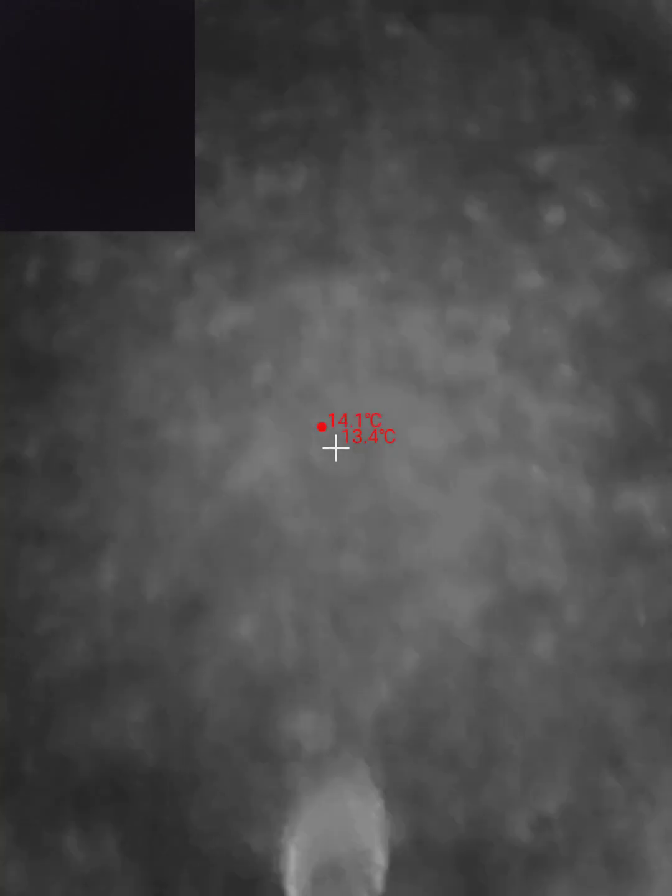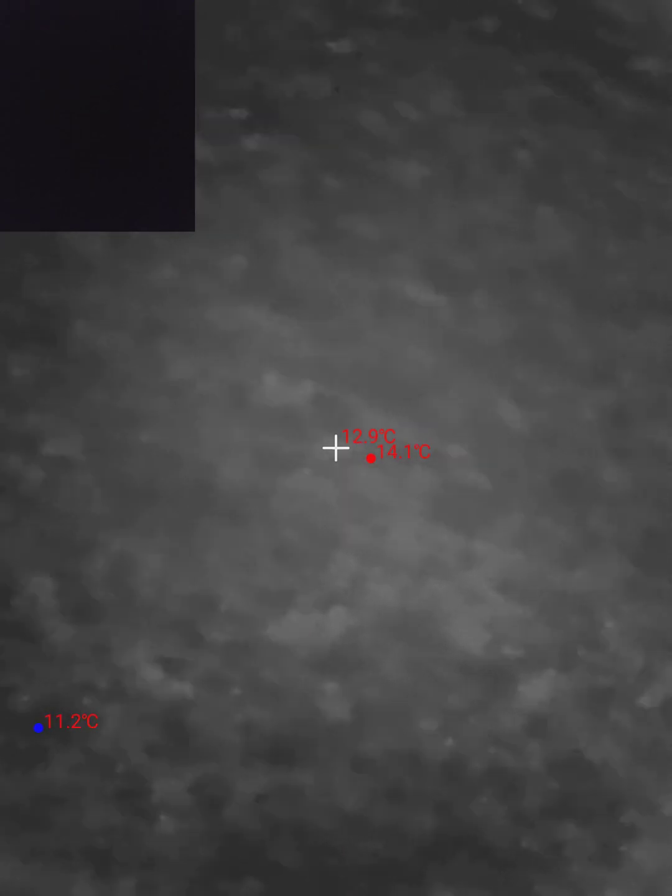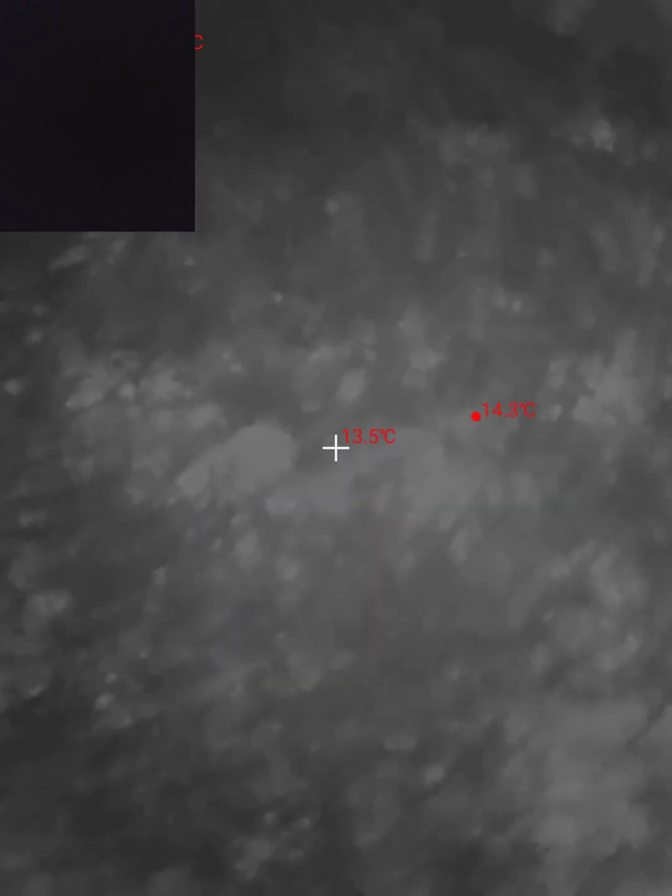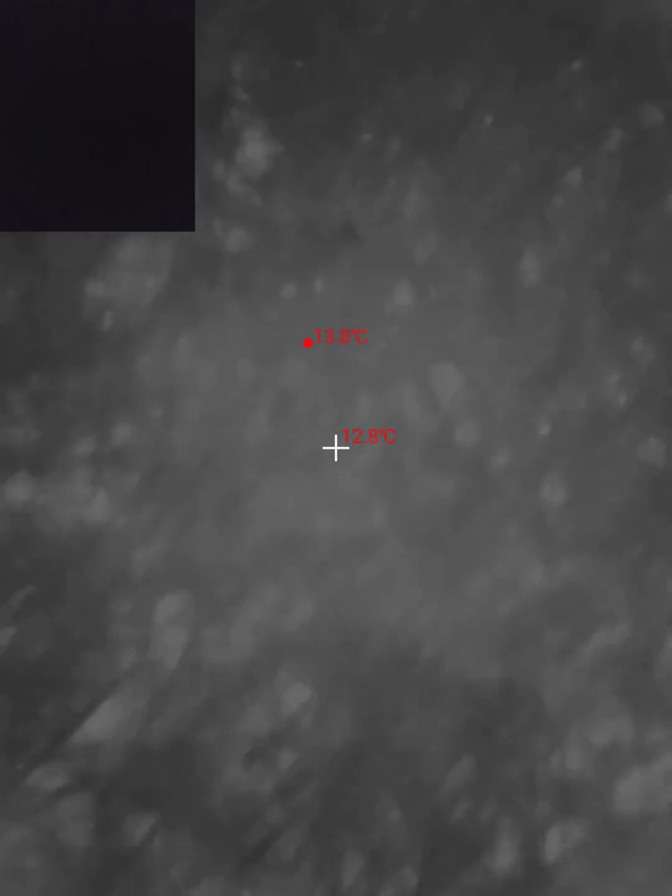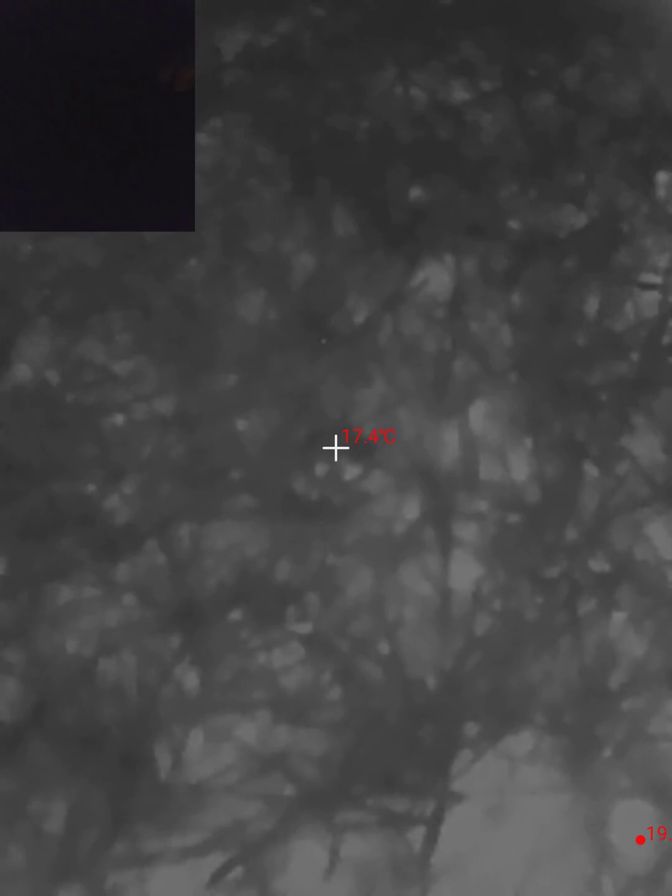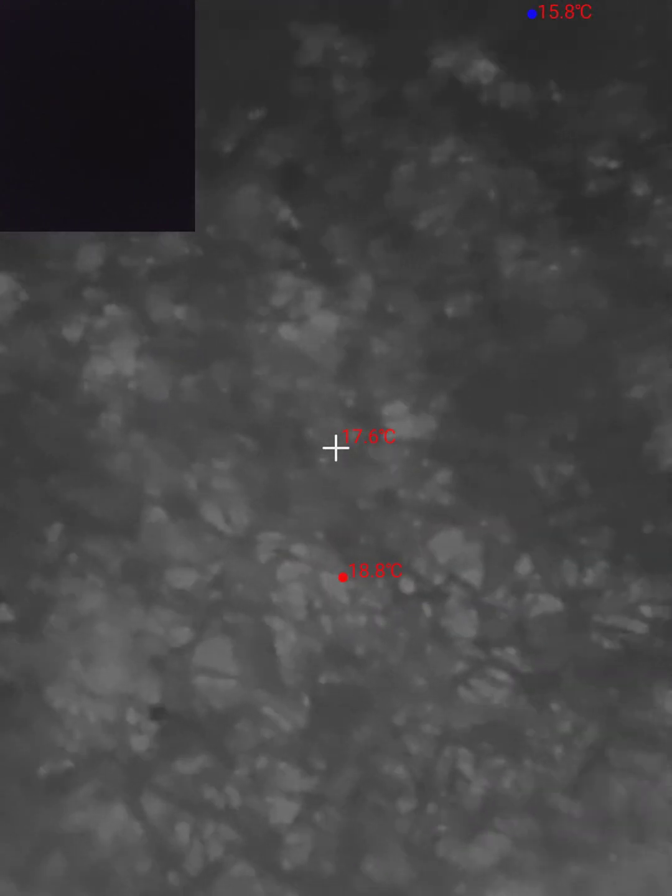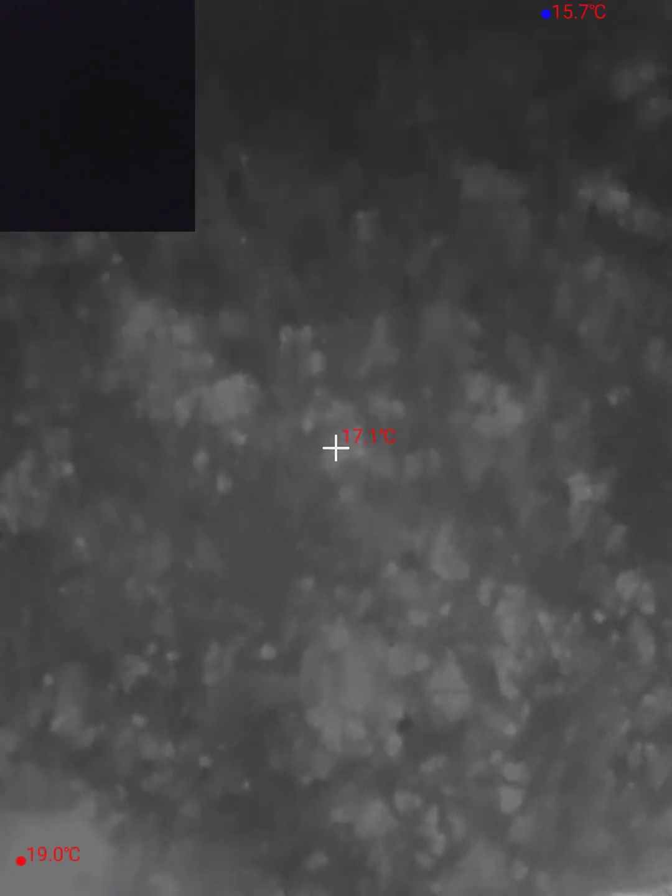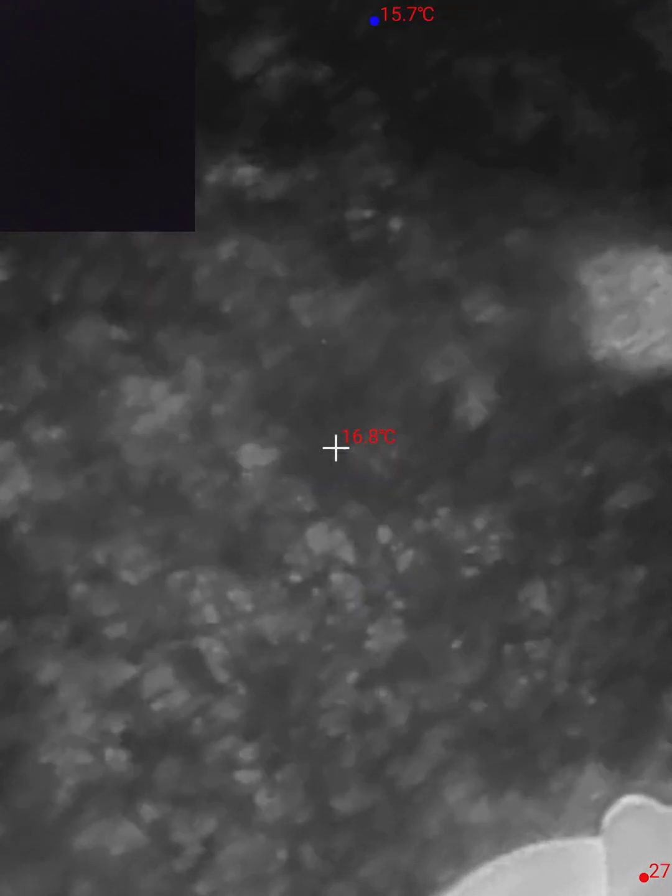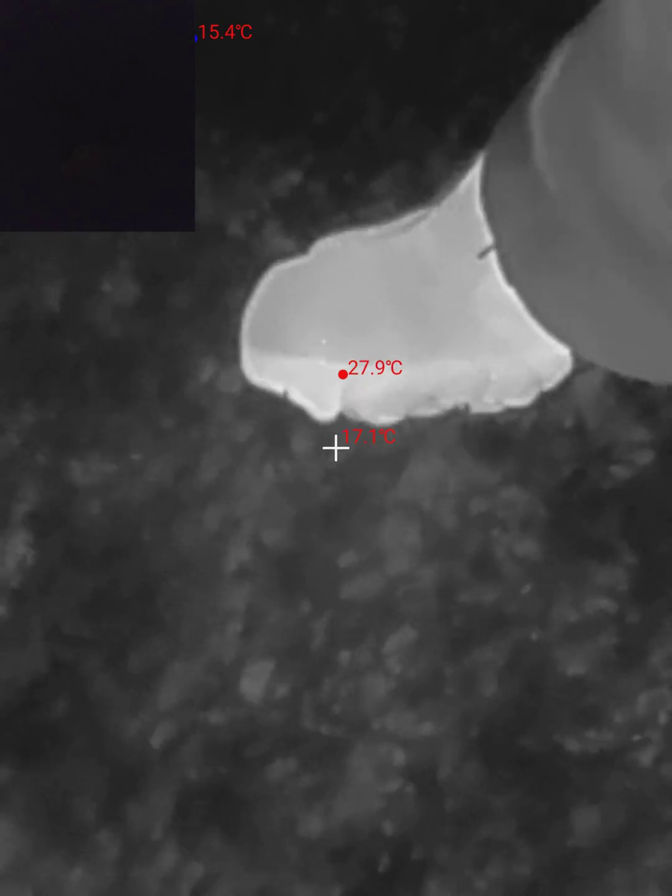Just thought it was really interesting how much of the texture of the grass you can see here. Let's just stop for a moment and get a bit closer. Does it change if we go around it? Okay, so what I'm actually seeing here, it's not the texture of the grass, it's that the dirt is still fairly warm from the day, meanwhile the grass is fairly cool now. Oh, that's where my hand was.